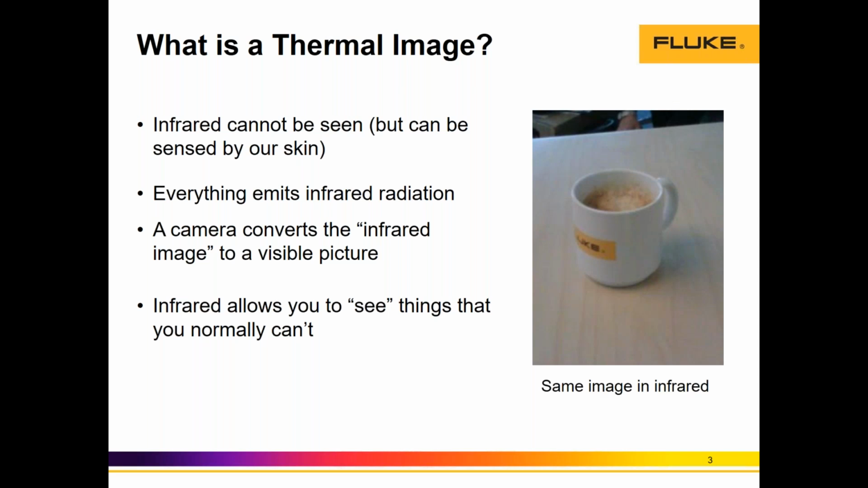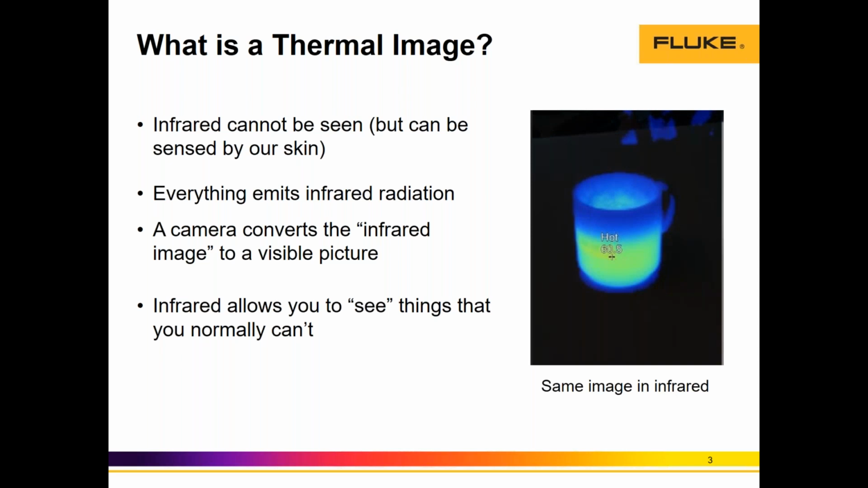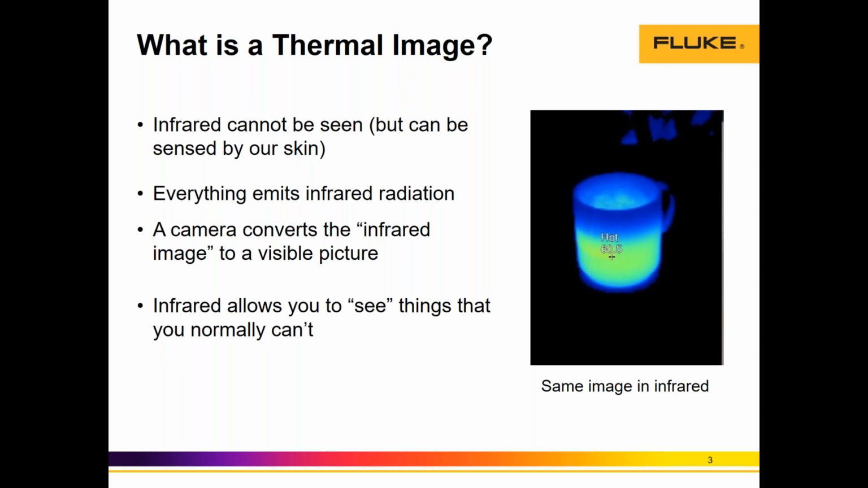And it allows us to see some things that we don't see visually, right? Let me show you how the coffee mug looks. This is a thermal image. This is an infrared image, which is basically the heat signature of the entire body, in this case, the coffee mug. And the colors that you're seeing right now in the IR image are the measurement of the temperature of this